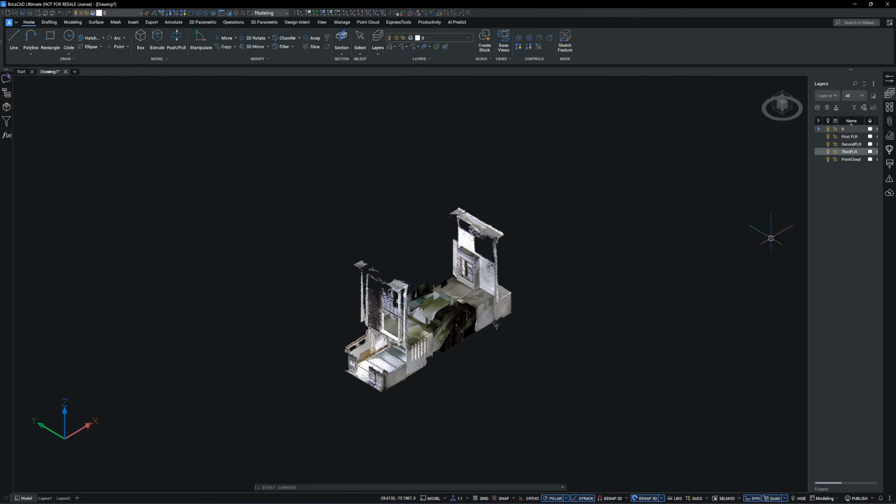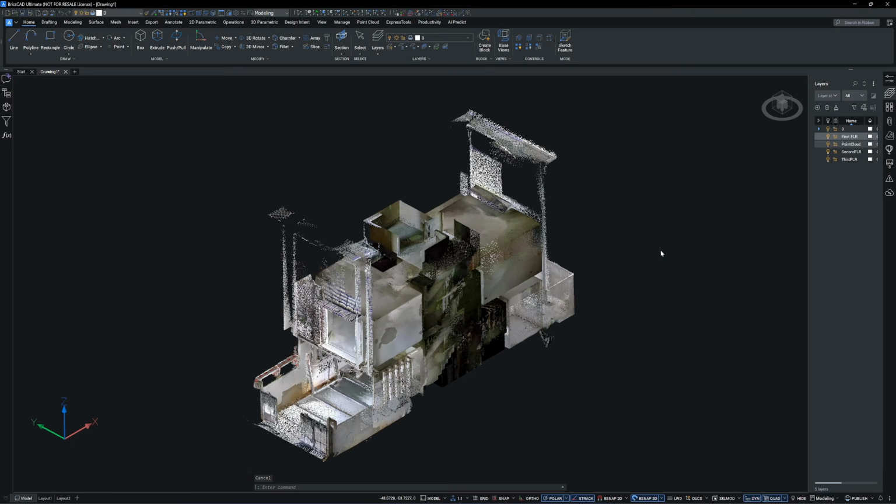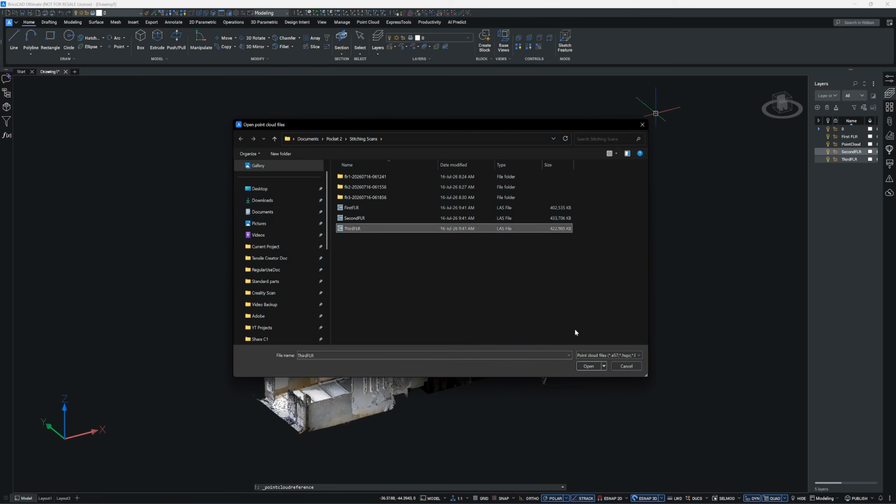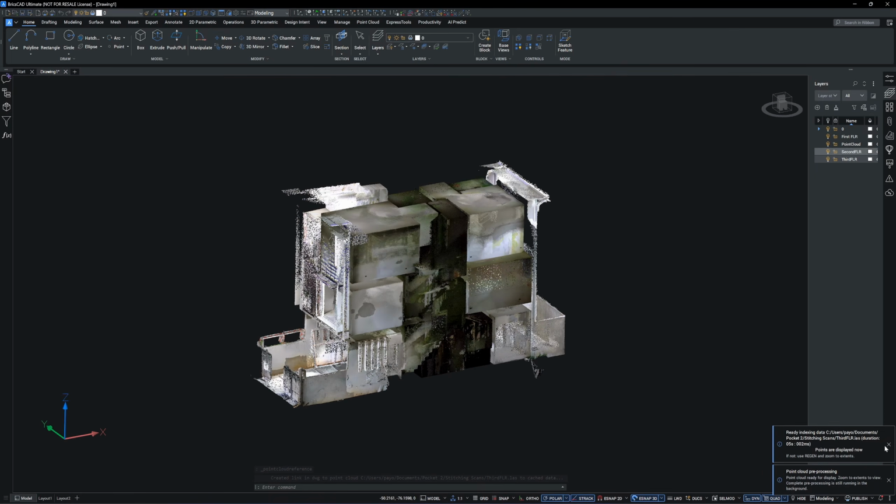When importing point clouds into BricsCAD, you can place each floor on a separate layer. This is especially useful with large scan datasets, since you can toggle visibility part by part to reduce hardware load.